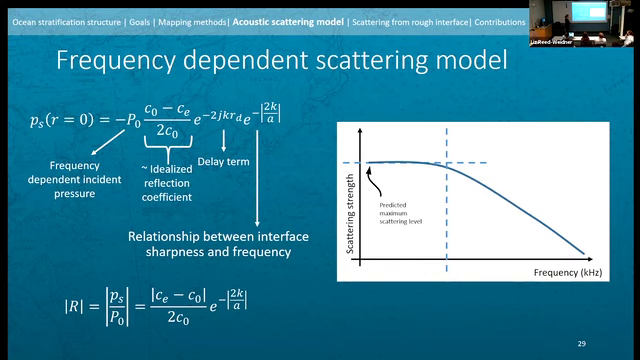Yep. As frequency then increases, this term gets bigger, the whole term decreases from 1, and we lose energy. The slope of that line is defined by this term. It's defined by the sharpness of the interface. So in theory, if we had enough broadband frequency content, we could match that slope and predict A from the acoustic data alone.